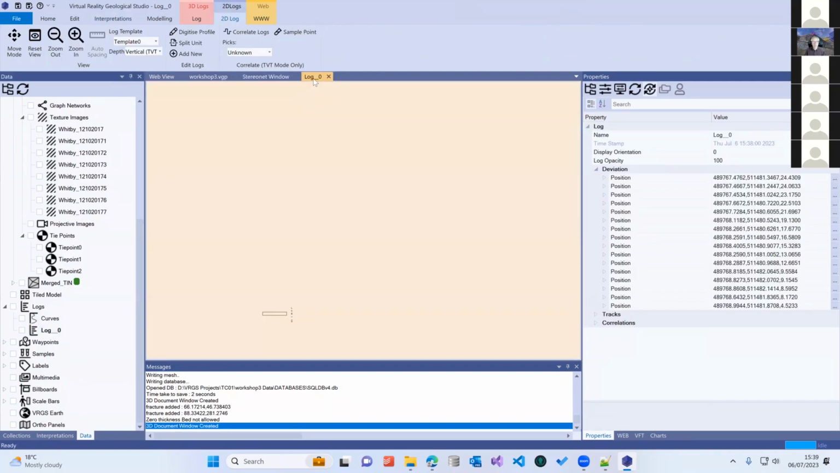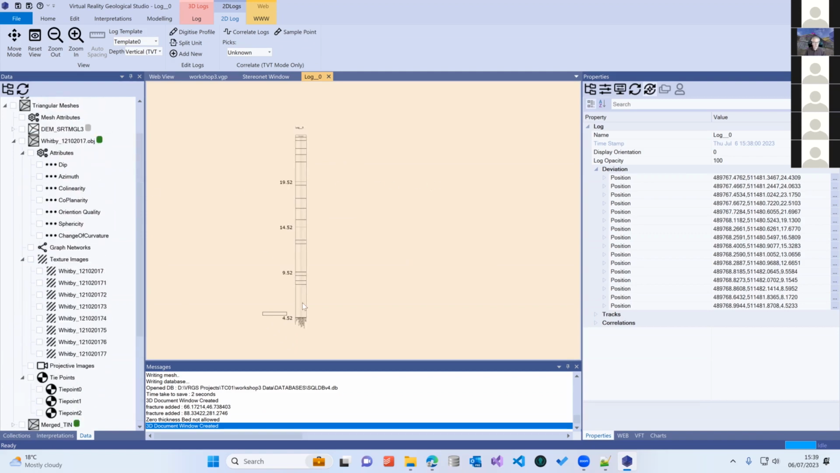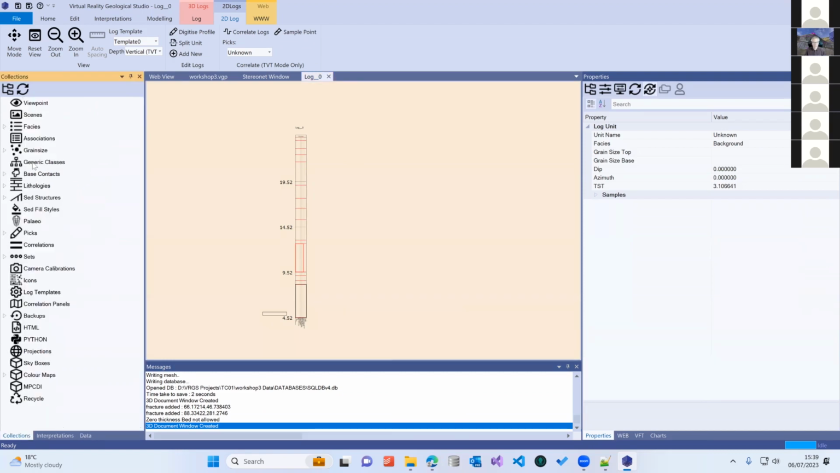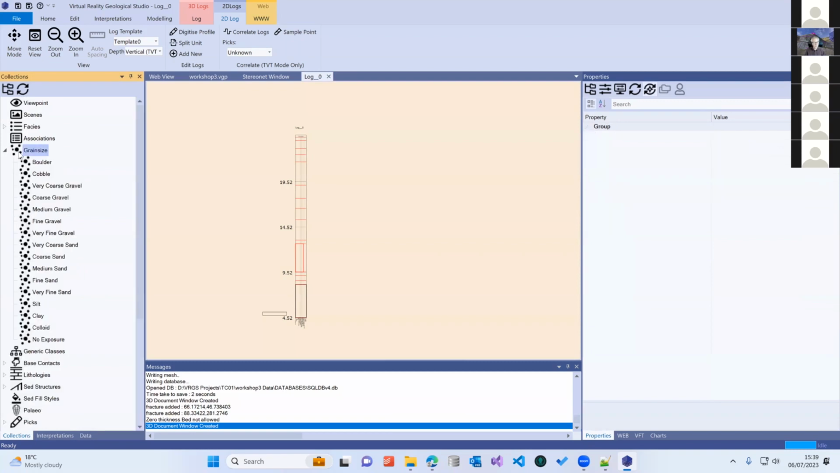To start with, there's nothing in the log, so I've double clicked on it and it's become active. I'll do an add track. I'll add grain size in this one. For any of these, we can add a grain size. Now the grain sizes are found in the collections tab, and these are the default grain sizes that you're familiar with from normal sedimentary logging.